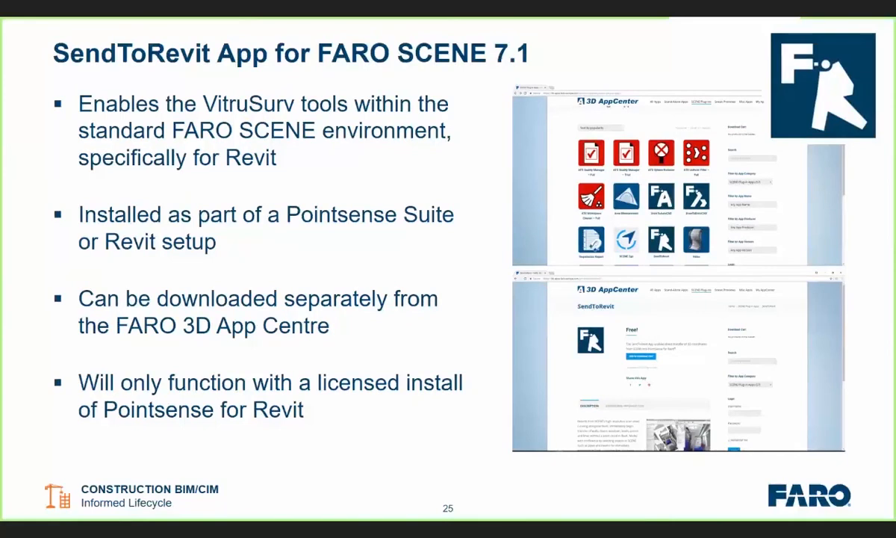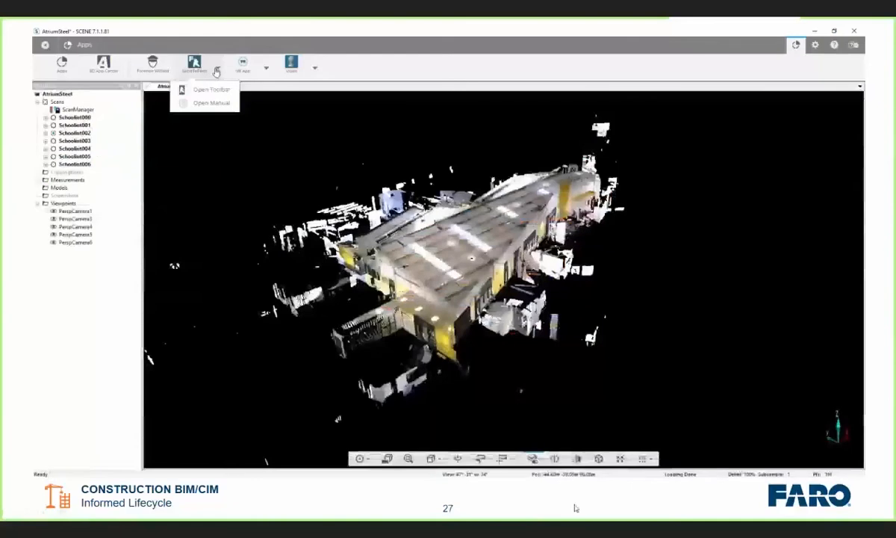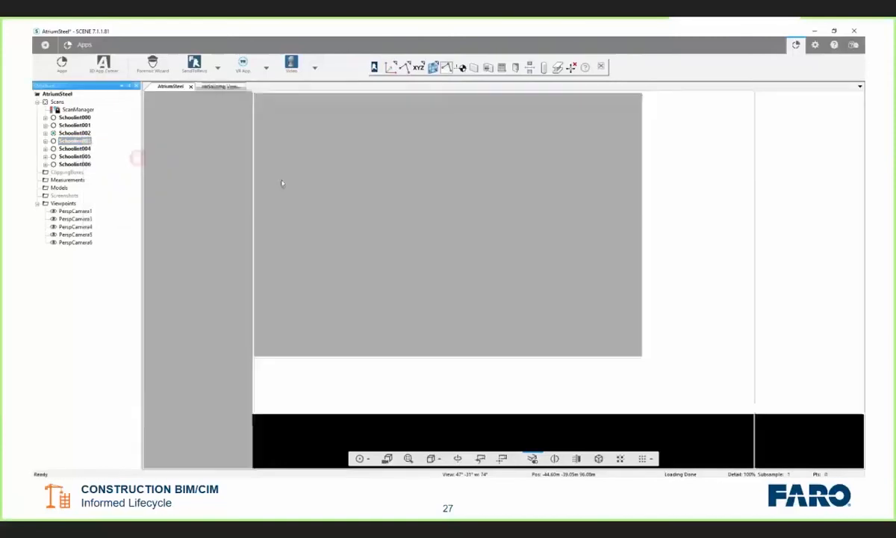It's only going to work if you have either a trial license or a full purchase license of PointSense for Revit. But what that's going to allow us to do is use those VirtuSurv tools directly within FARO Scene, so we don't have to do an export anymore. So if you are a FARO user and you want to create Revit models quite quickly, you can see here, I'm just running this one as a video, guys, because opening up another bit of software might be a recipe for disaster.